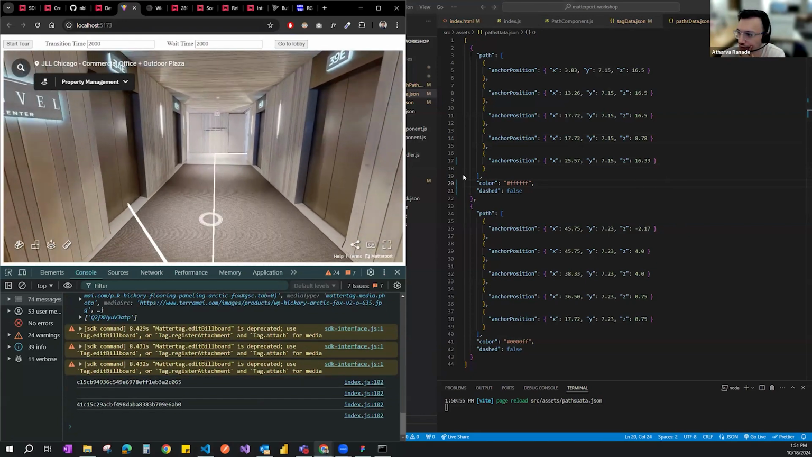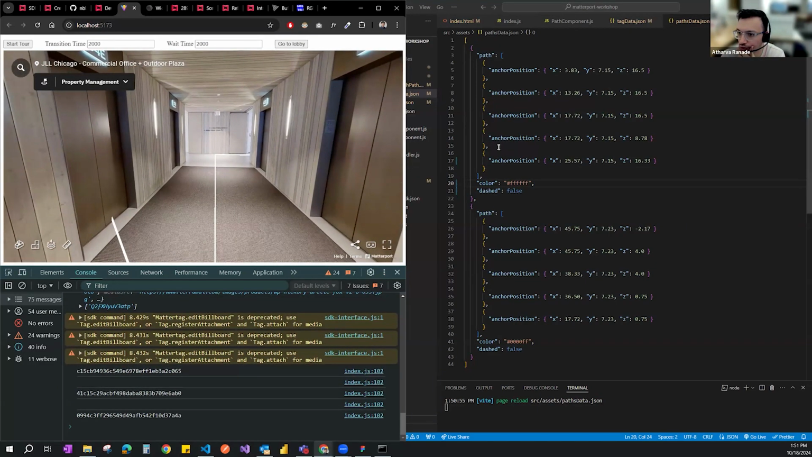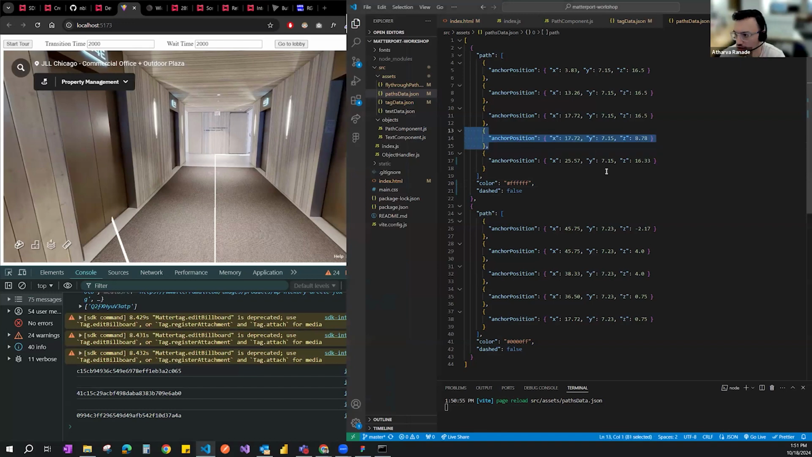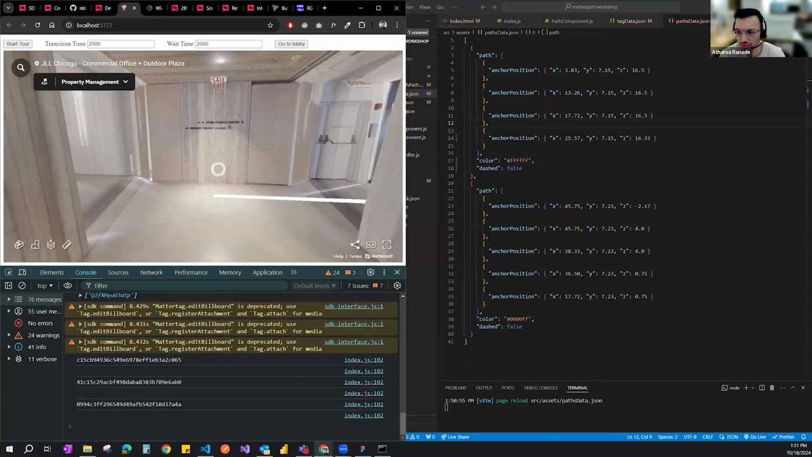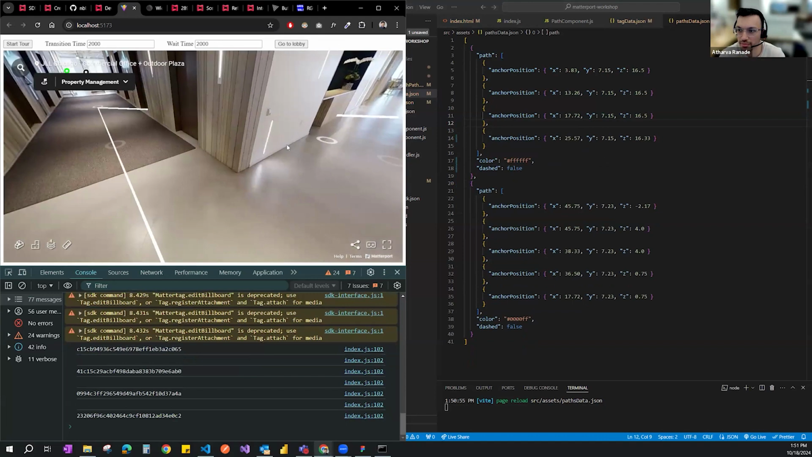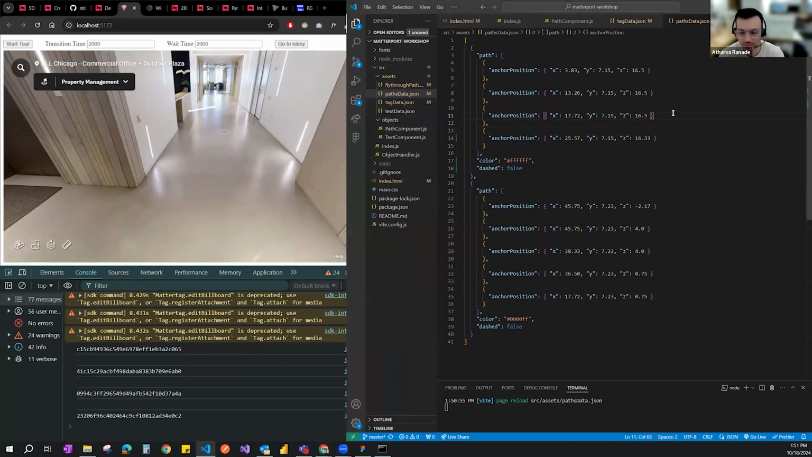Oh, okay, I think I missed this one. So I guess we can remove this one. We don't need the one in the middle, but then just have this one. So I would just go straight to that path.